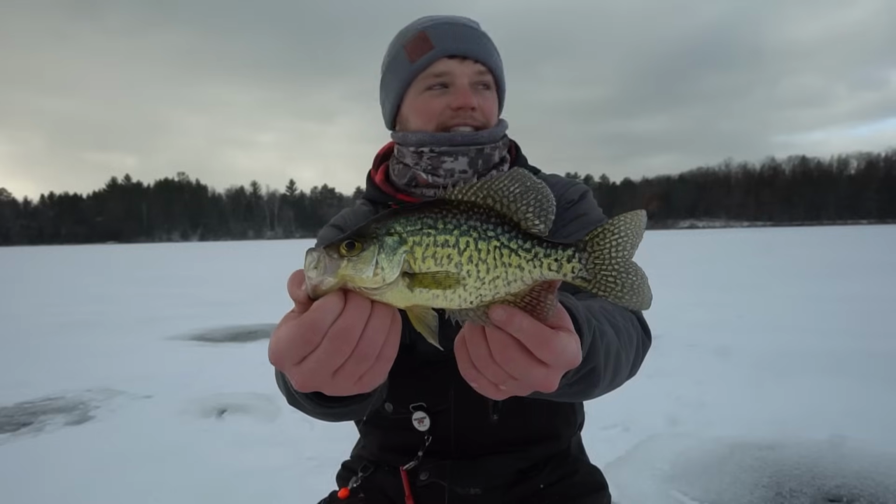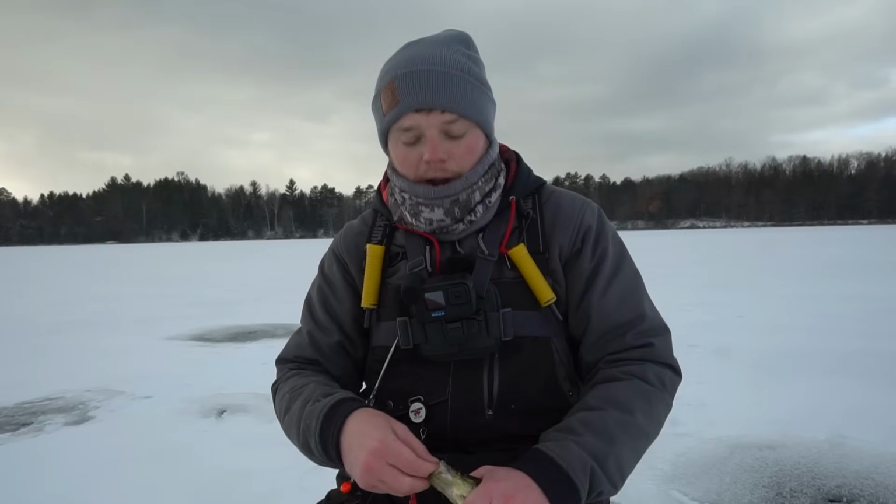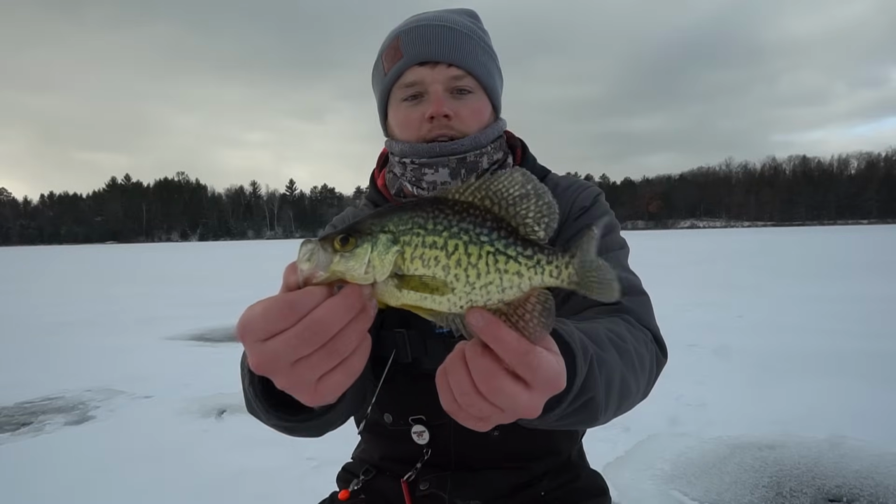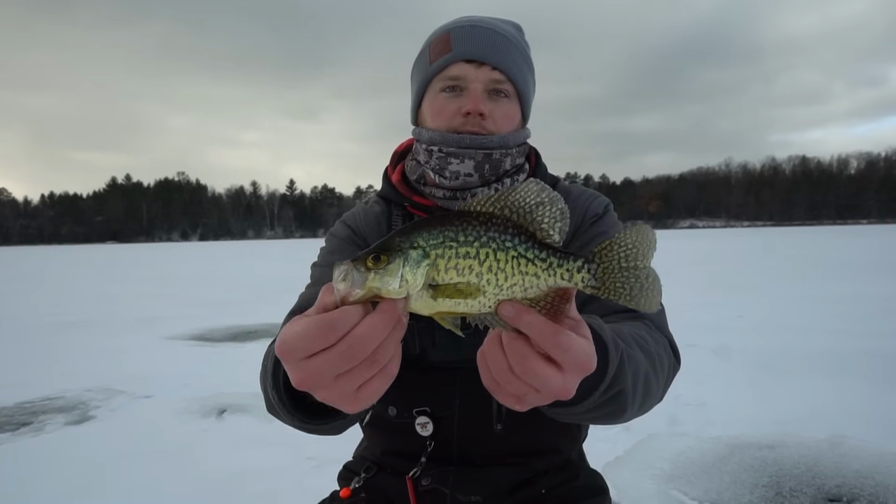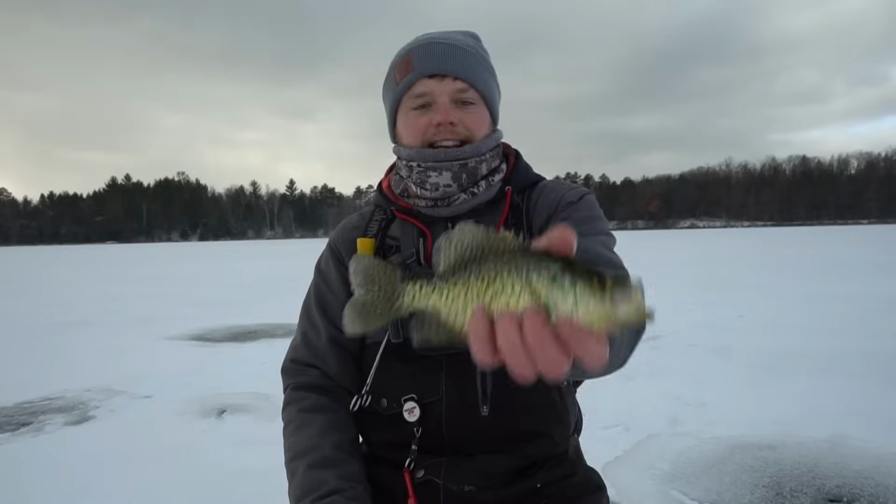We're sitting on some very thin ice right now, I'd say. I mean, I'm not super proud of it, but I'd say there's probably 2 inches of ice underneath me. Used all the precaution in the world to get out here with spud bars and everything, and we were still able to put some fish on the ice. So it's always a good day when you can get out on early ice and actually catch some fish.